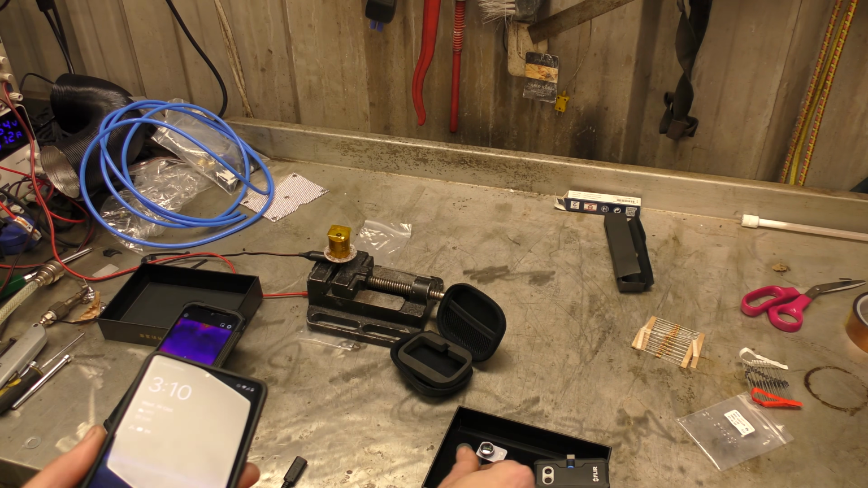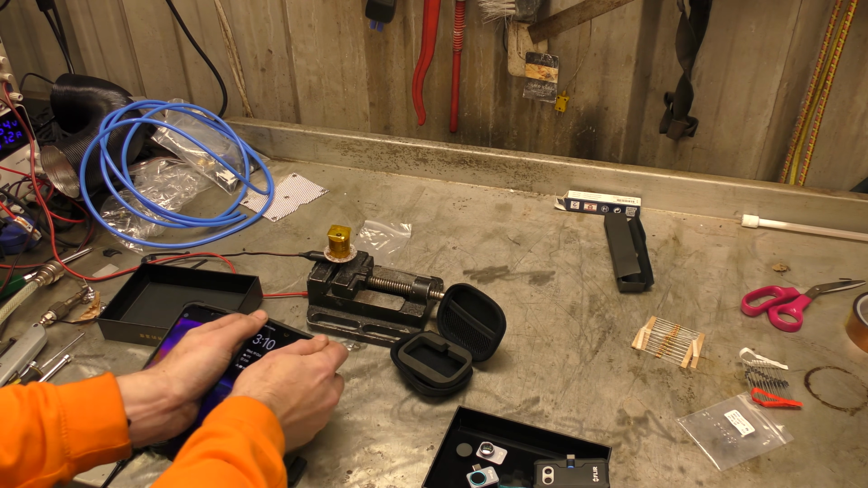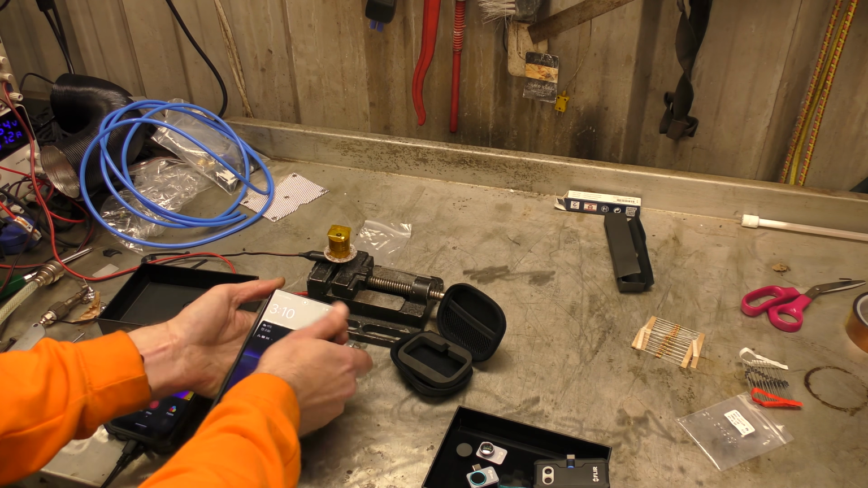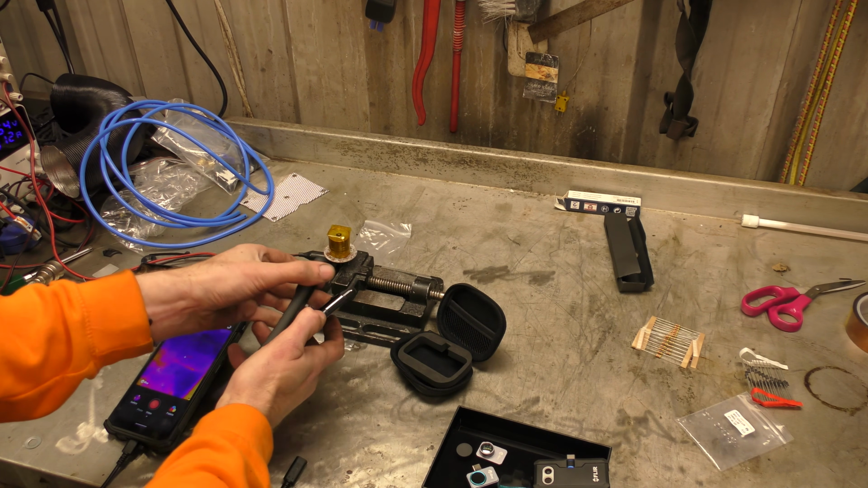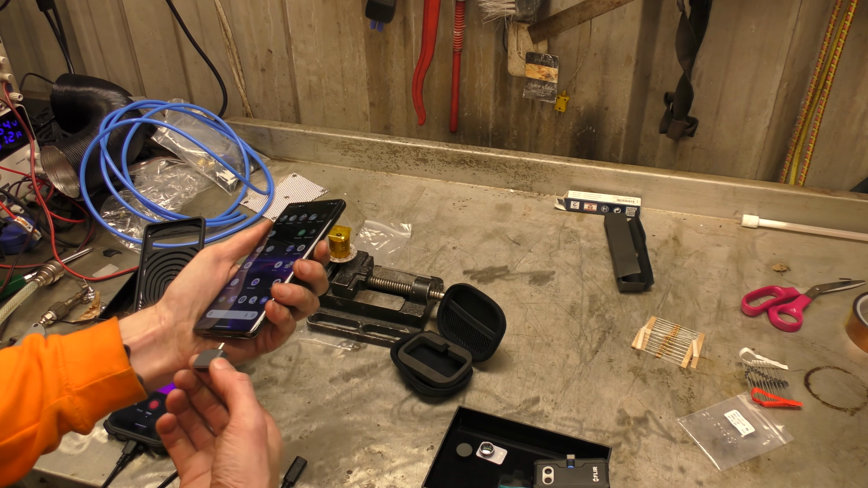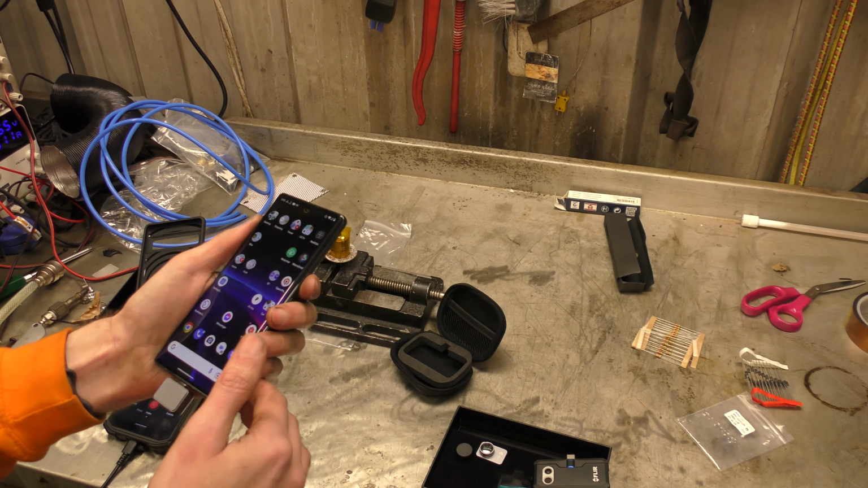So we're going to have to take it out of its case and use it naked. Yep, it's not been out of its case in a while. Let's try not to drop it. Best not on camera. Right, out of our case. Now we can plug the thing into the bottom. It fits nice in the bottom.